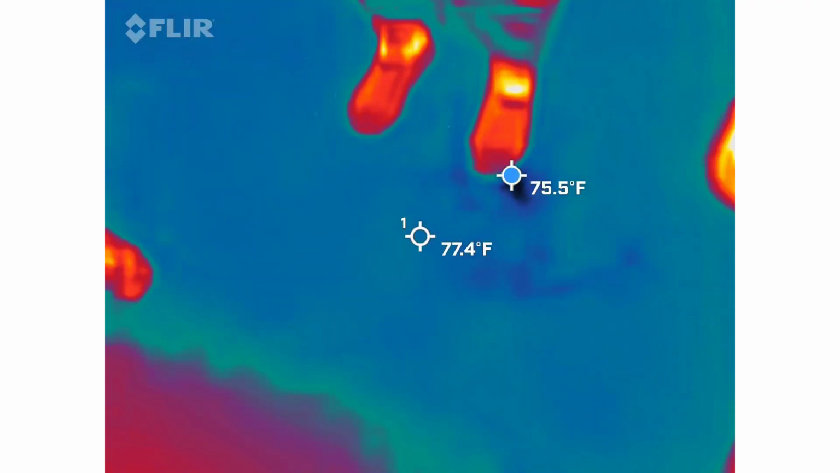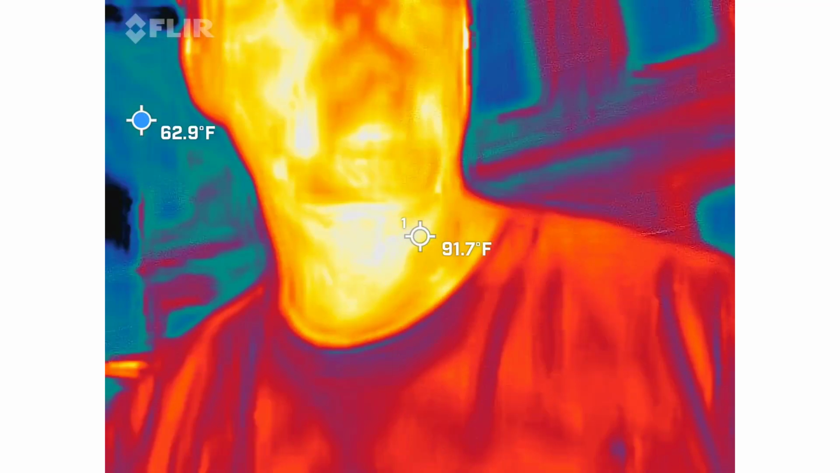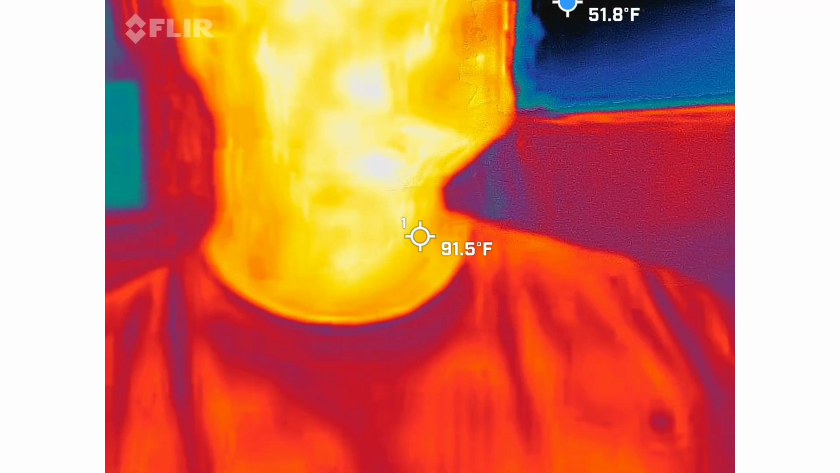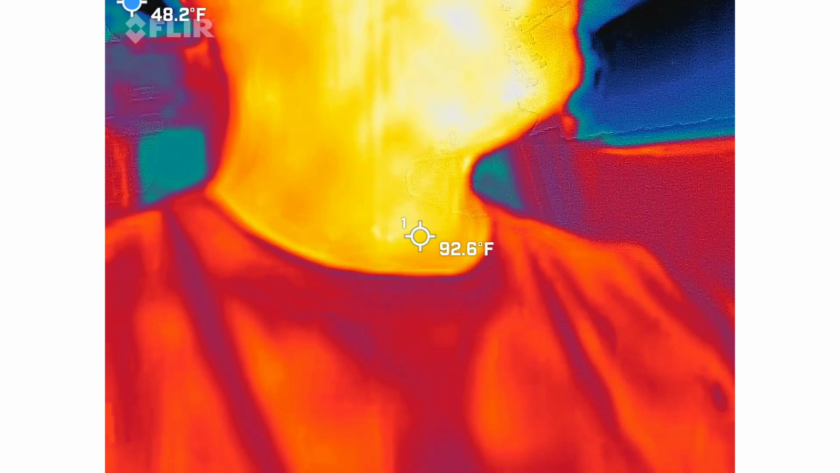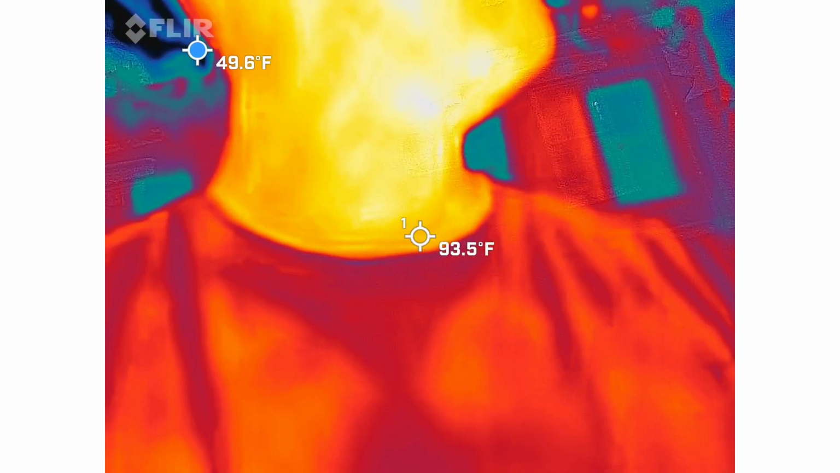A thermal imaging camera on a ghost hunt. It's interactive, guys, I promise. So temperature, how so? Irregularities. Irregularities, but how so? Hot or cold? Cold, right. We're looking for cold spots.